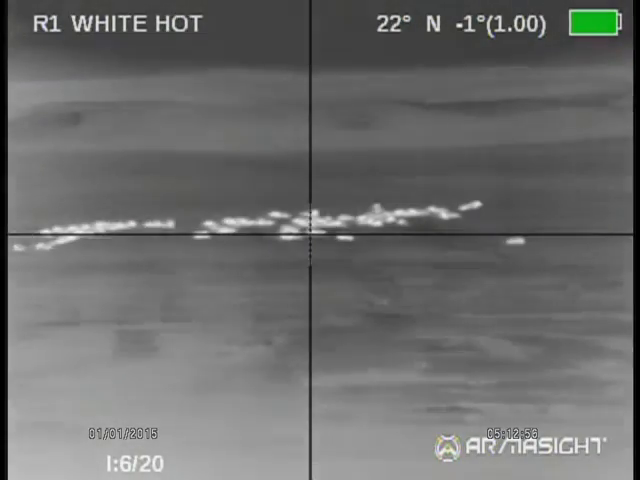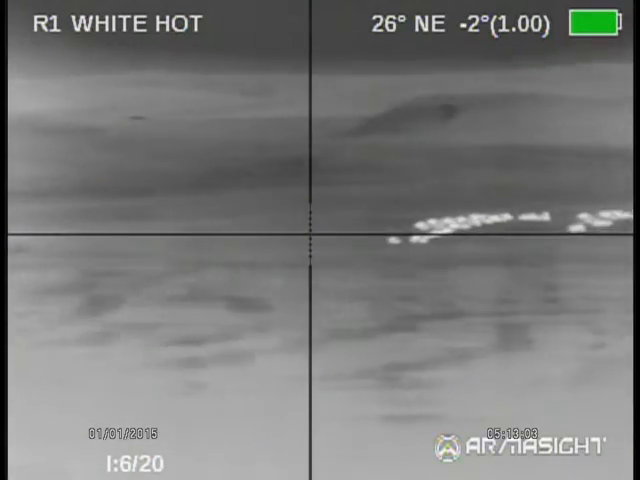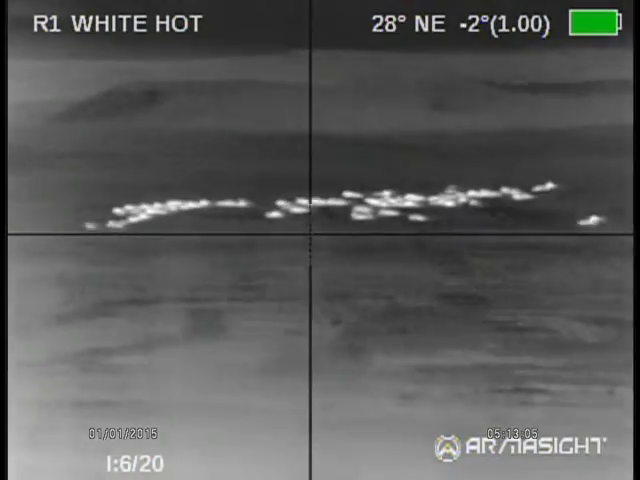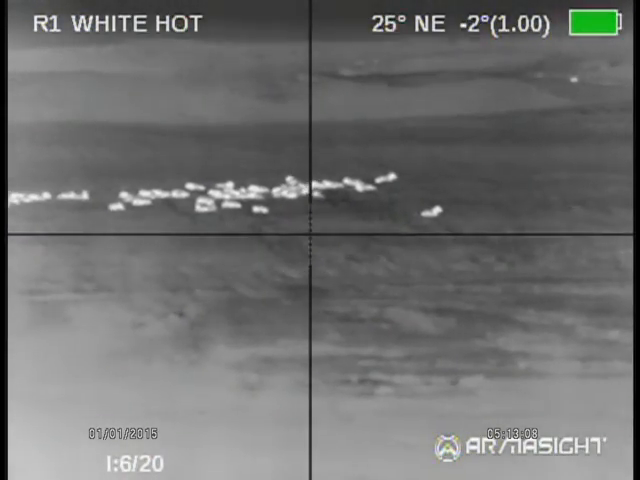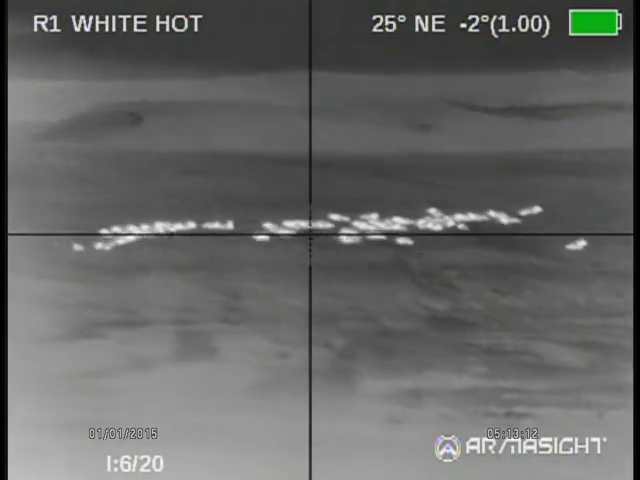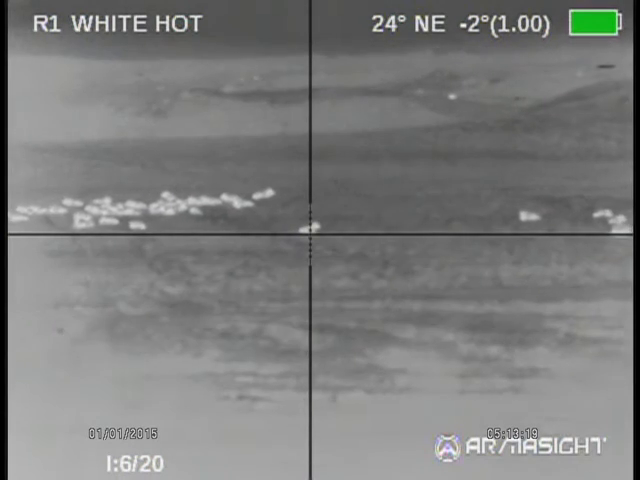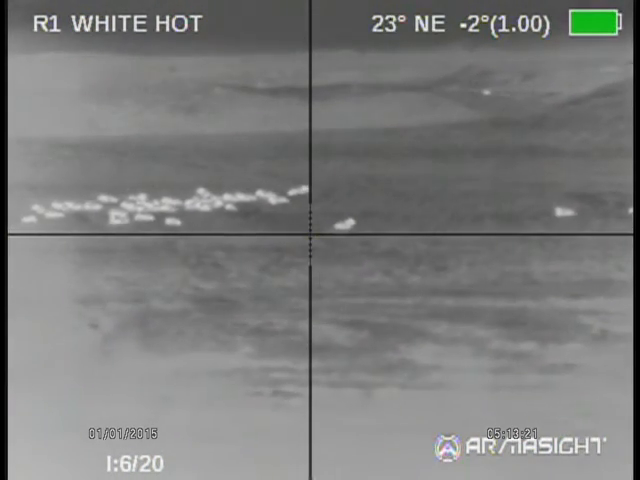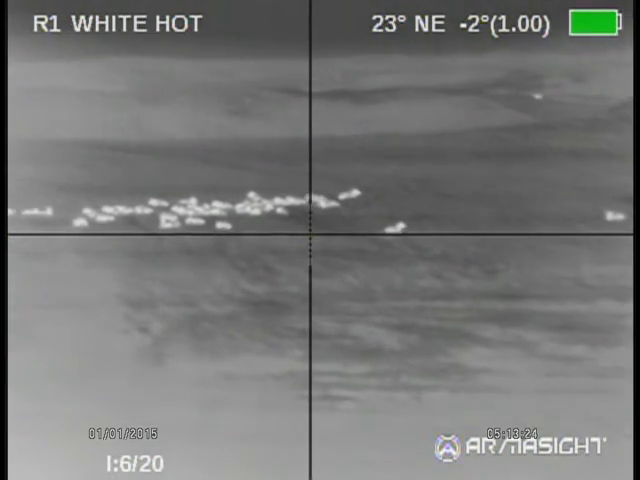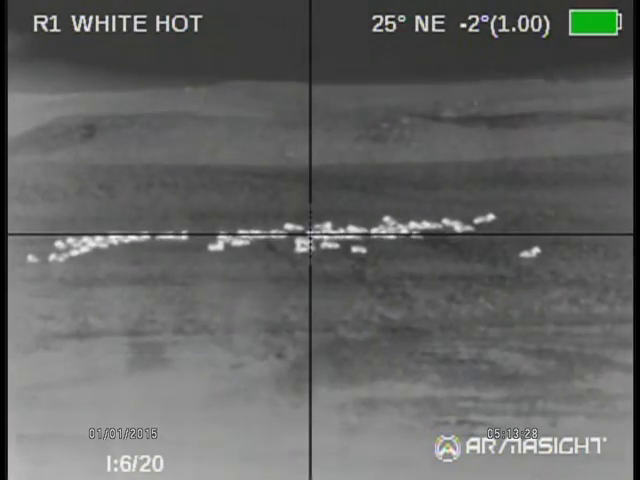But if you step up in price range from here, you actually lose a little bit of quality, but the size of the unit shrinks. So you get into some of the military grade ones, which I consider this a military grade unit, but the military ones, like the L3s, start at about 14,000. They're a lot smaller and a lot more user friendly.